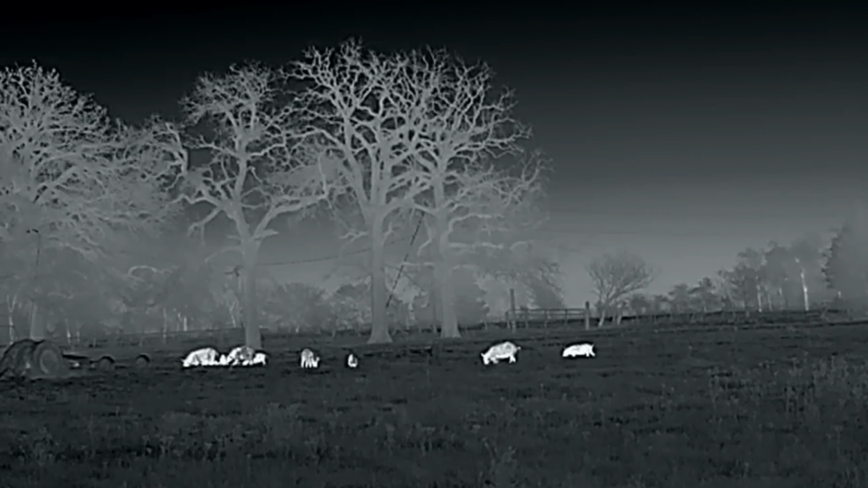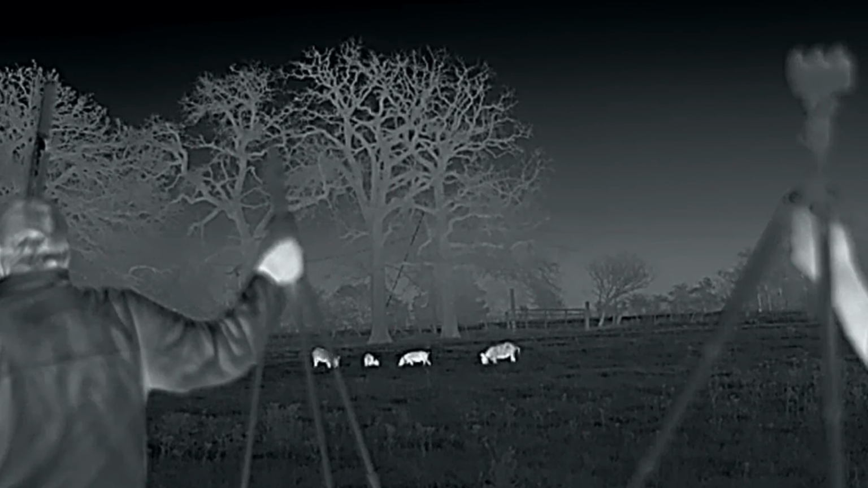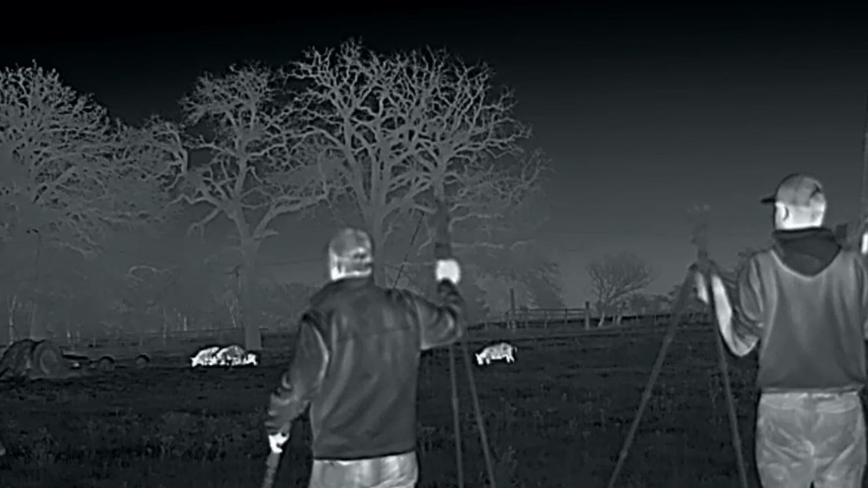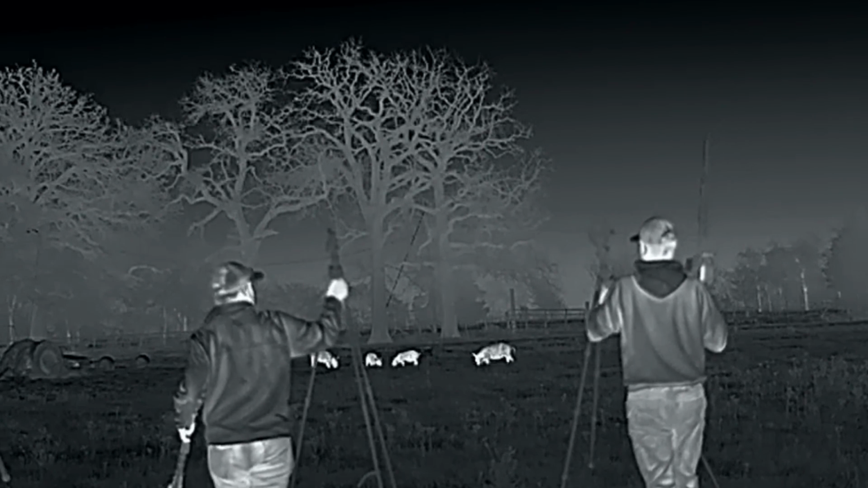For me, where I'm at, I run all different terrain throughout Texas, big open. I can use it everywhere. I've done it already, and I love it. I mainly use it as handheld, and I mainly use it in white hot, just to let you know. You'll see it. Running this as a handheld, that's just how I like to hunt. I'm not a helmet guy. If you're a helmet guy, you'll love this too, I promise you, just because of how light it is and the clarity of it.